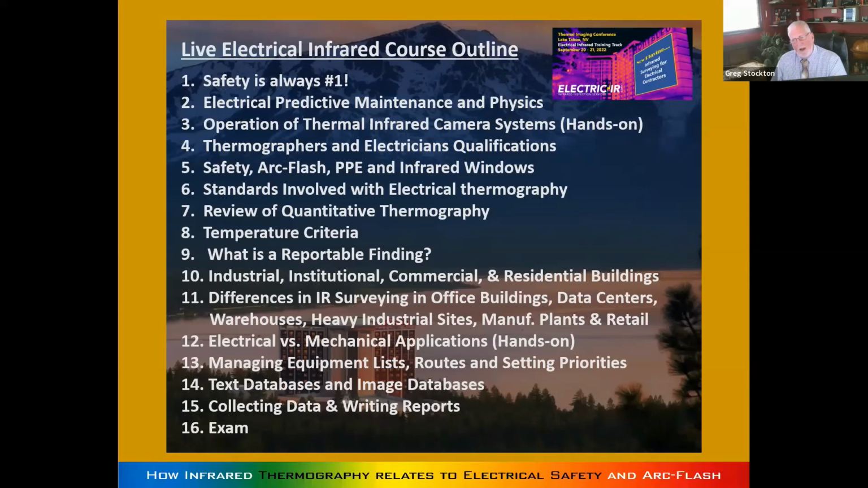Every subcategory of thing you do with an infrared camera, you have to learn some tricks, just like plumbing and everything else. Level 1 is qualitative. Level 2 is quantitative thermography. Level 3 is about program development, not unlike arc flash surveys and coordinating things, setting up programs, certifying your thermographers, and that kind of thing.